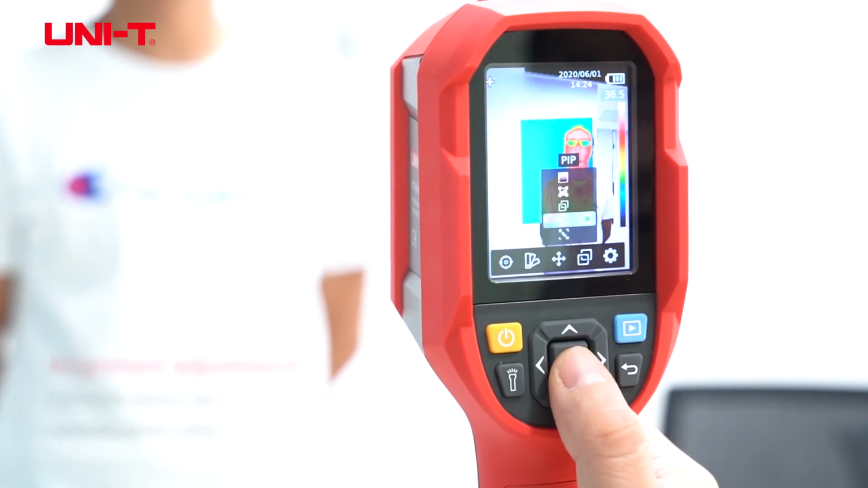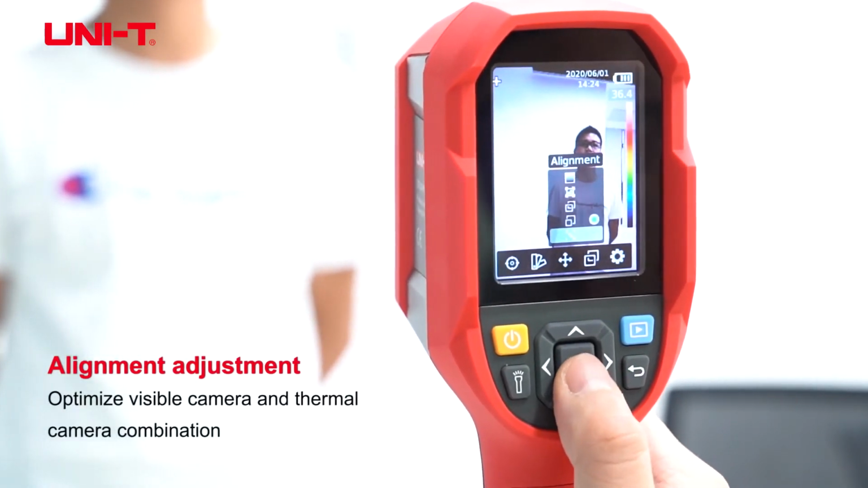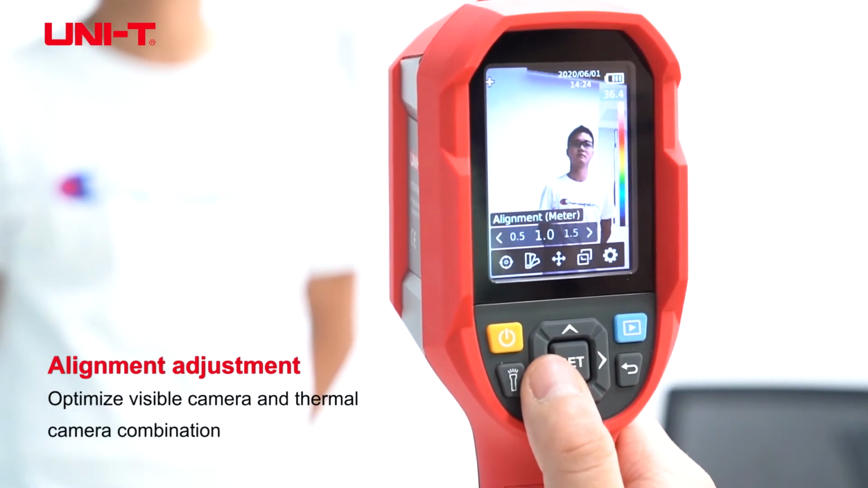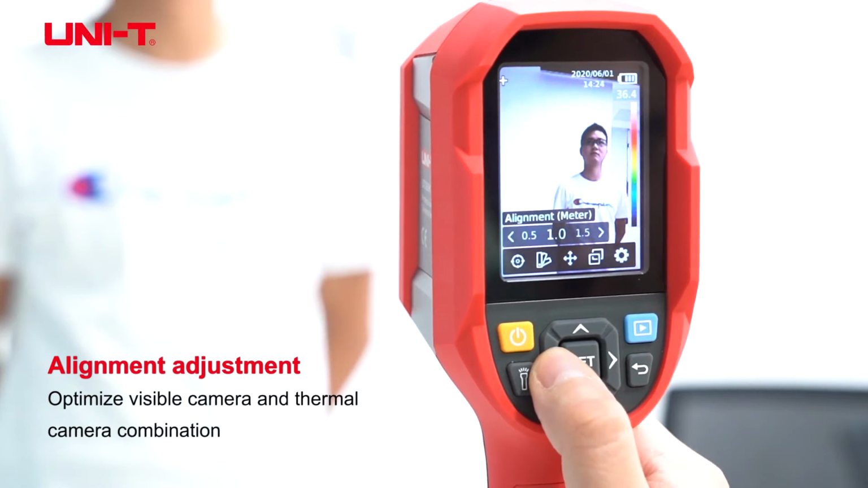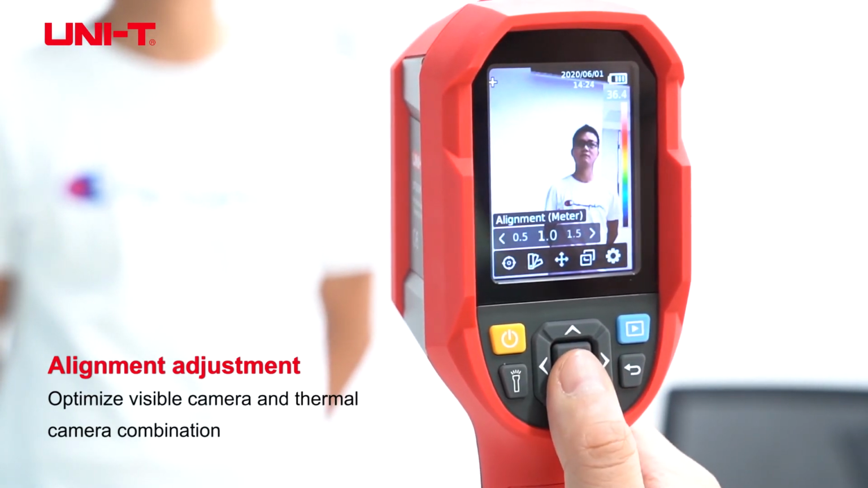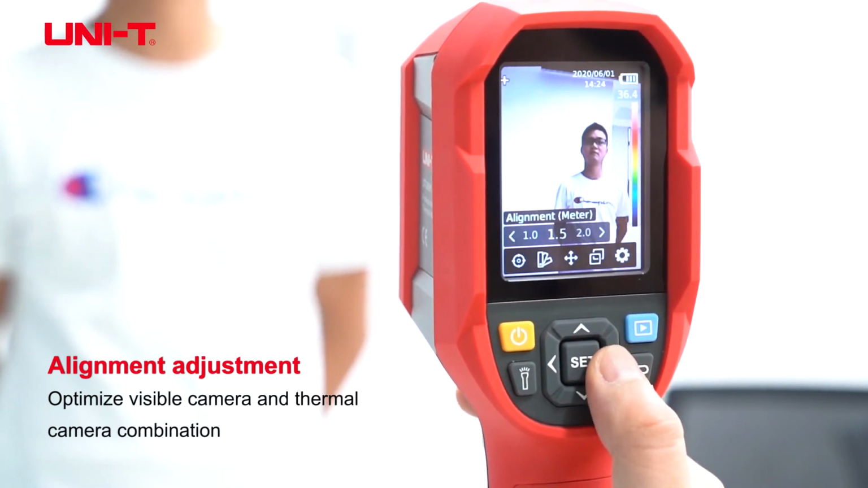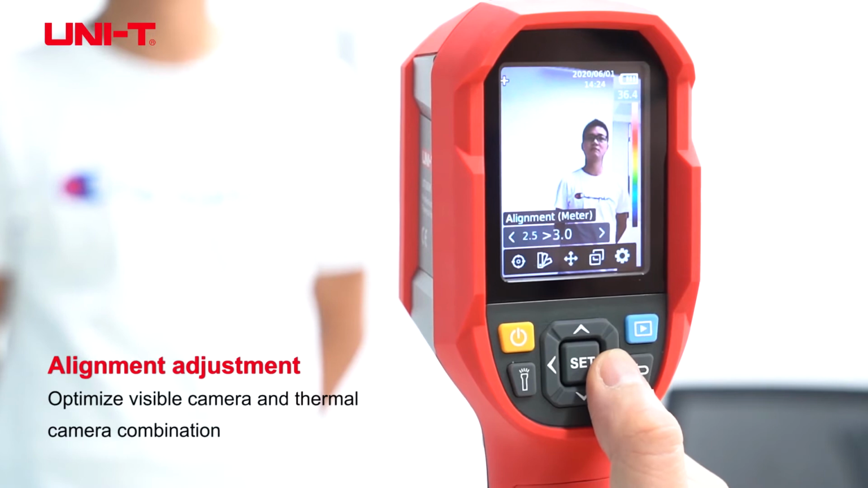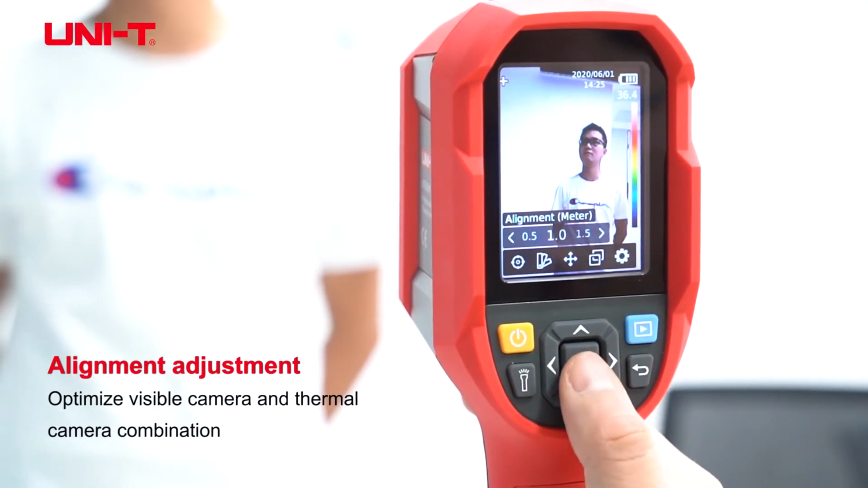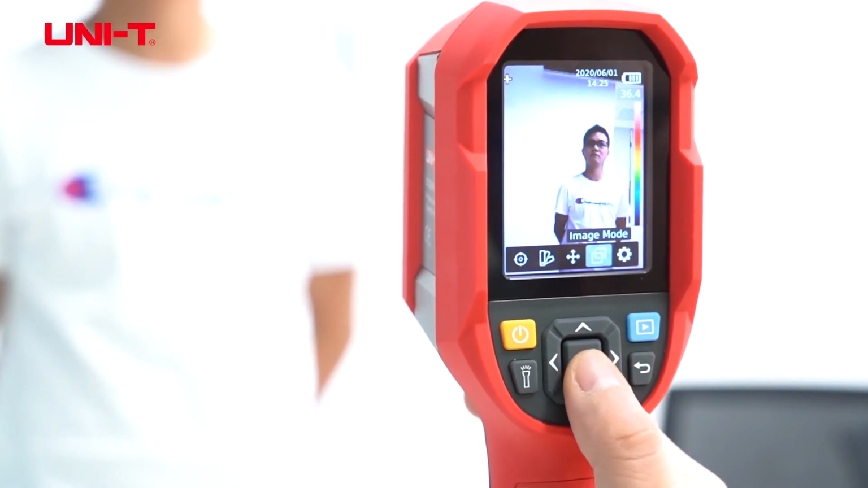And another interesting thing about this camera is it has an alignment adjustment. This will adjust the Fusion camera's visible and thermal distance. So if all your objects are going to be measured at 1 meter, you can set this at 1 meter, or up to 2 meters, or greater than 3 meters. And typically we set it at 1 meter because it's the most accurate distance.